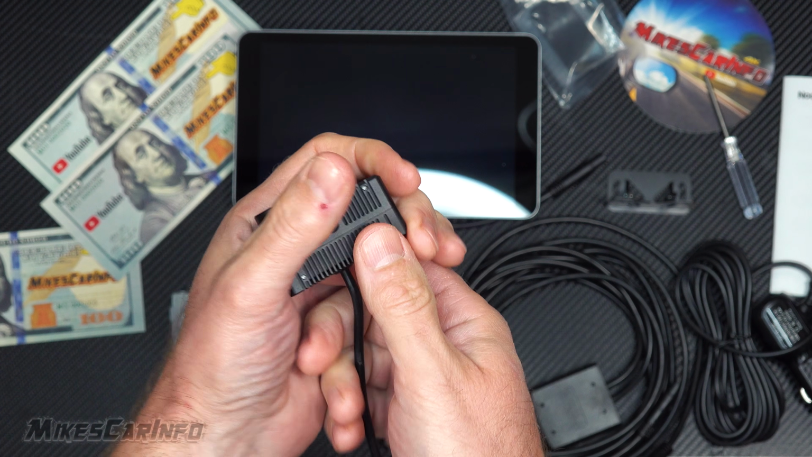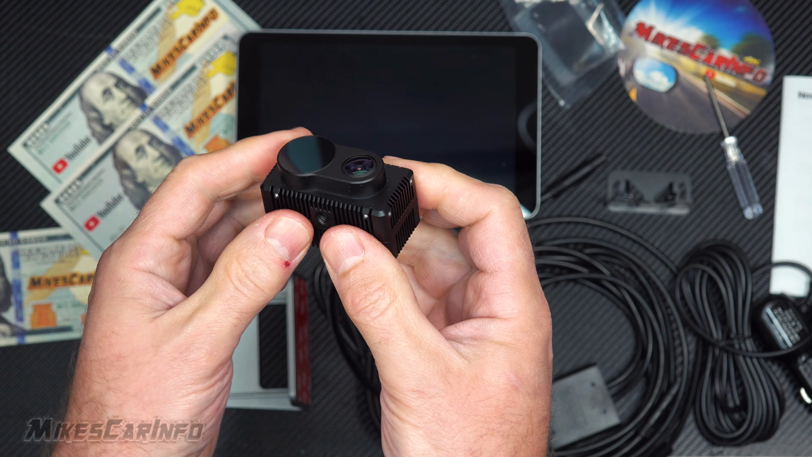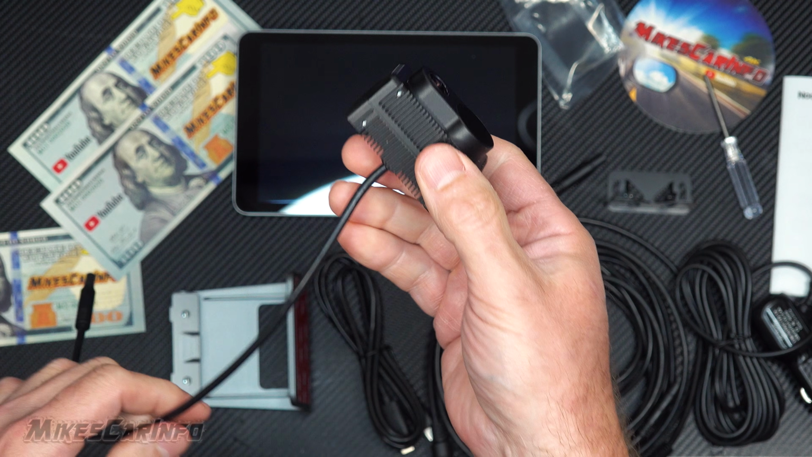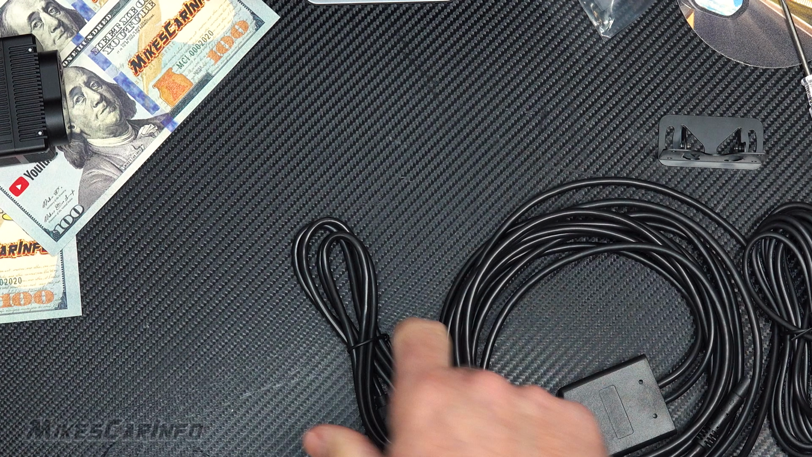It just feels good when you're holding it. The fins are not sharp or anything. It just feels really, really well made. Just high quality and solid. Very, very solid feeling. Here are the cables.